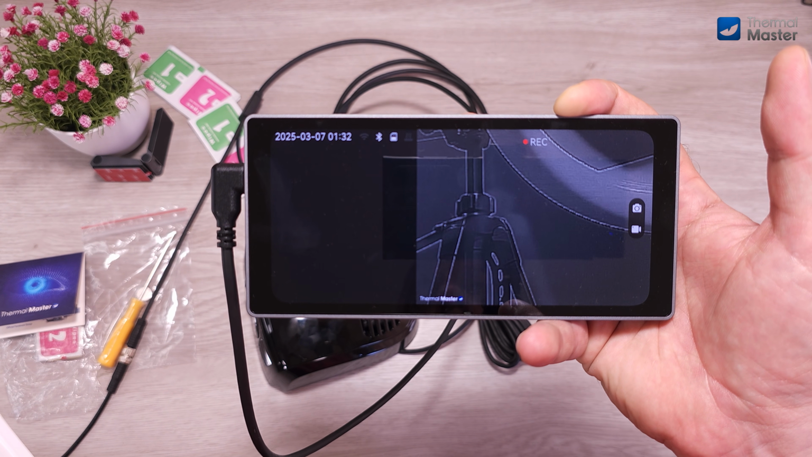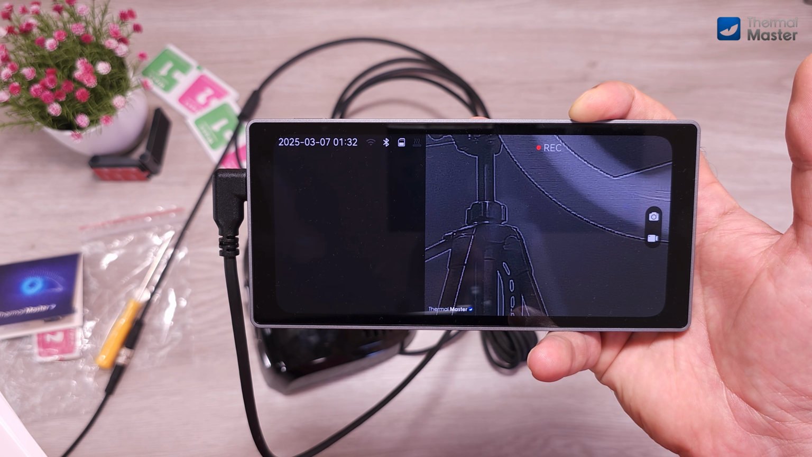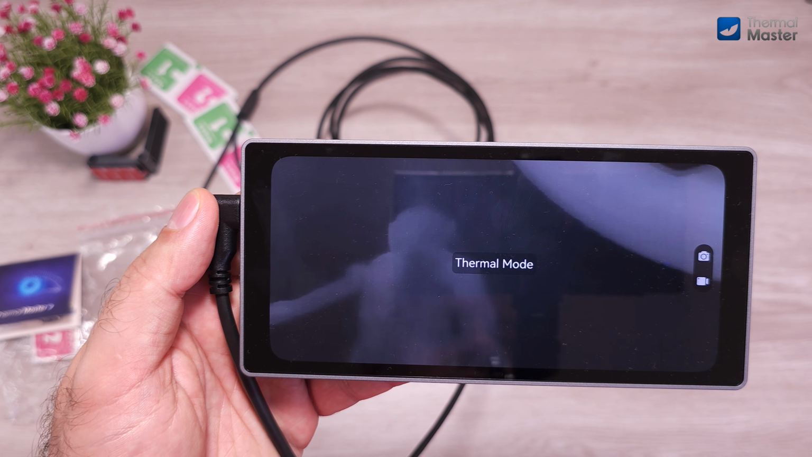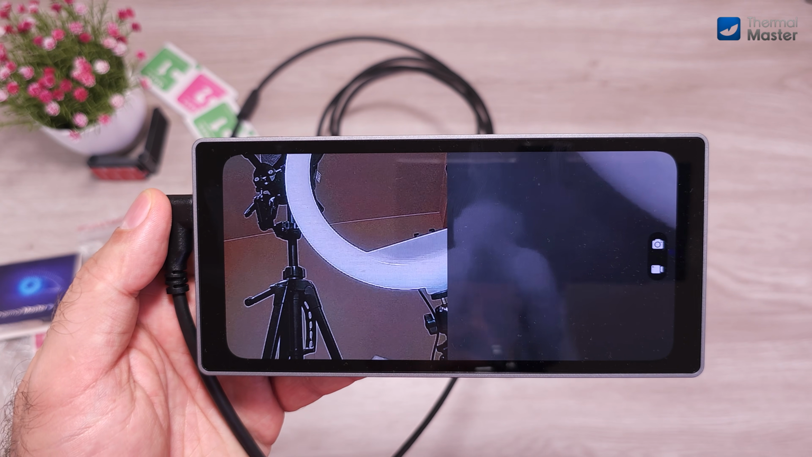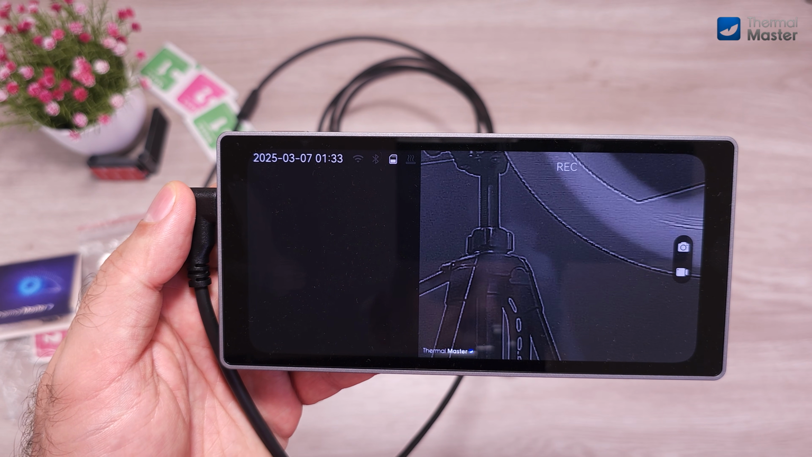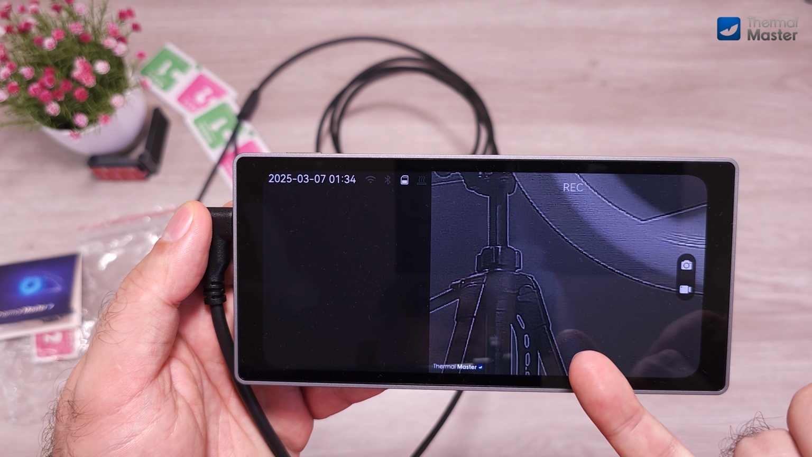Hi Max. I'm here. Volume 80%. Full screen. Thermal mode. Dual spectrum mode. Fusion mode. Speed display. The speed display only works with the OBD model, so I will demonstrate that a bit later.